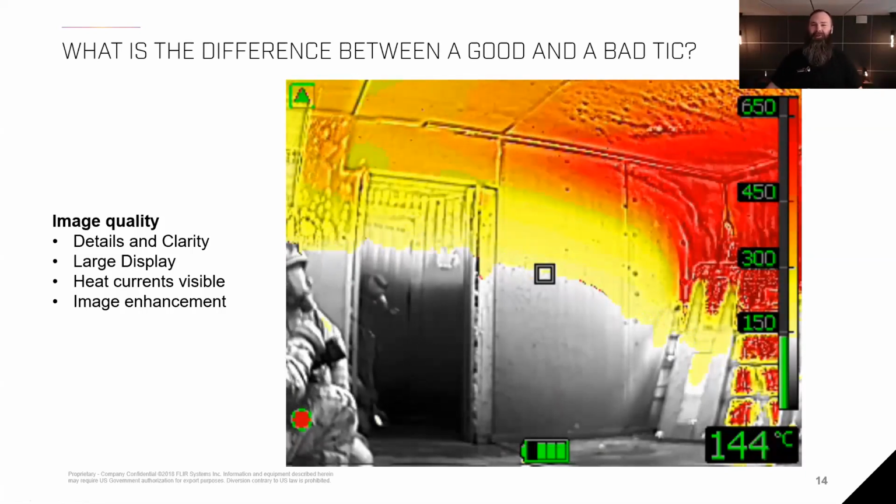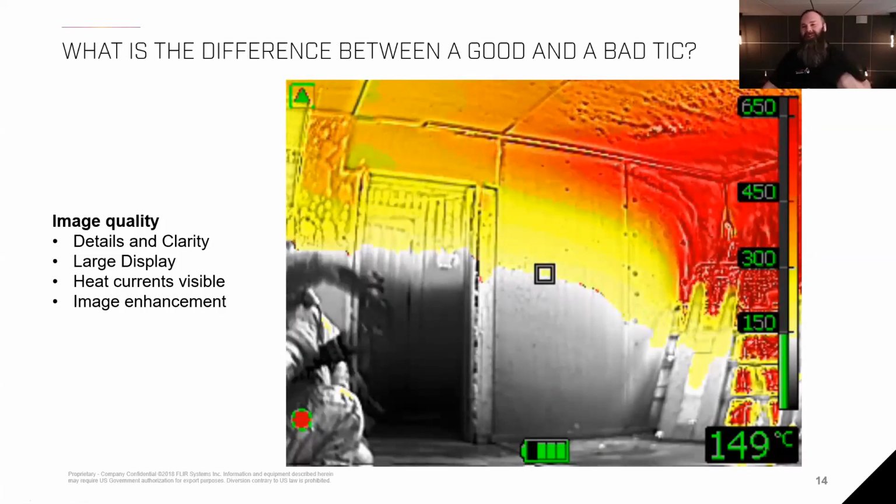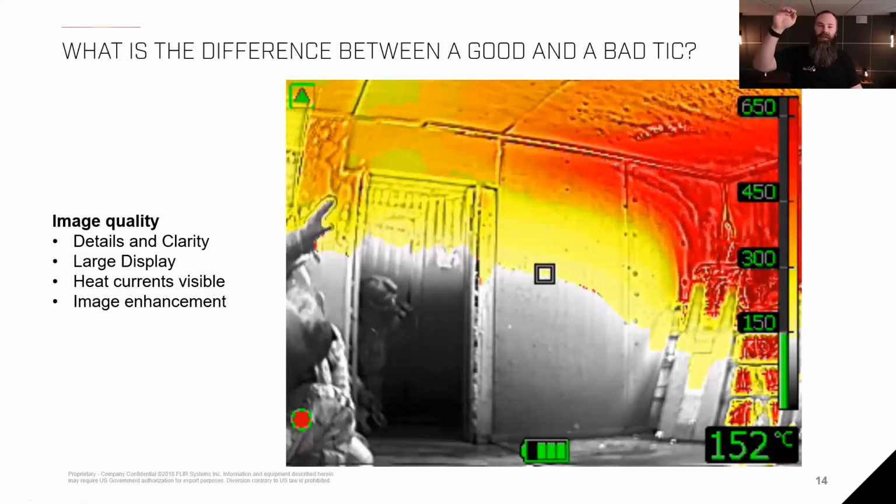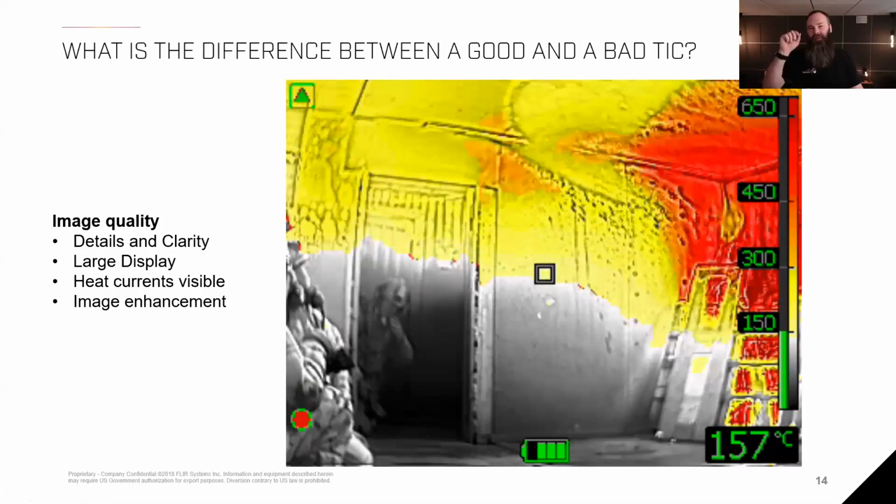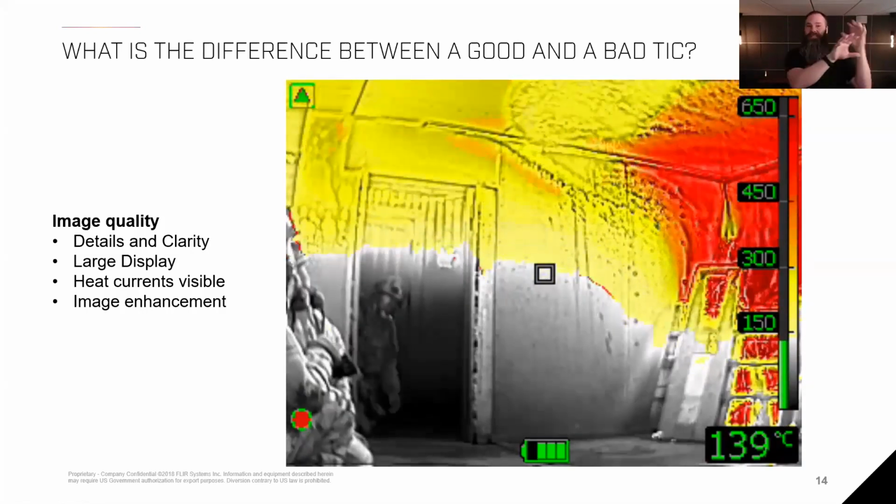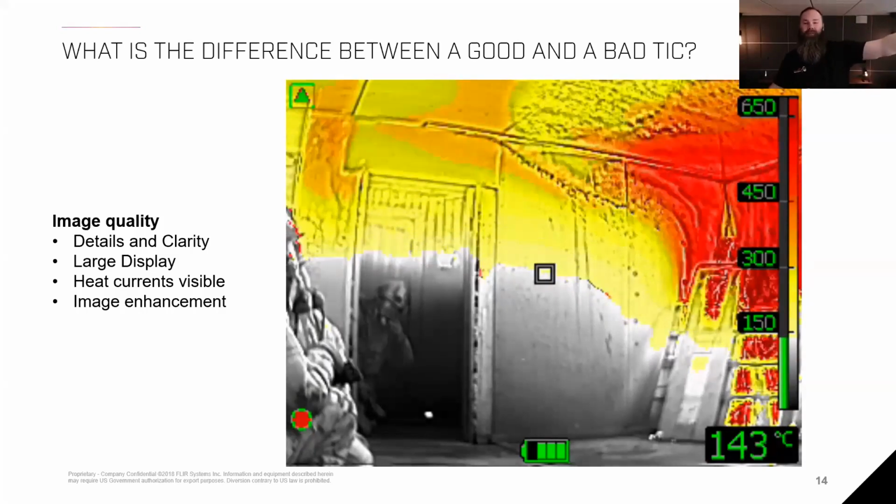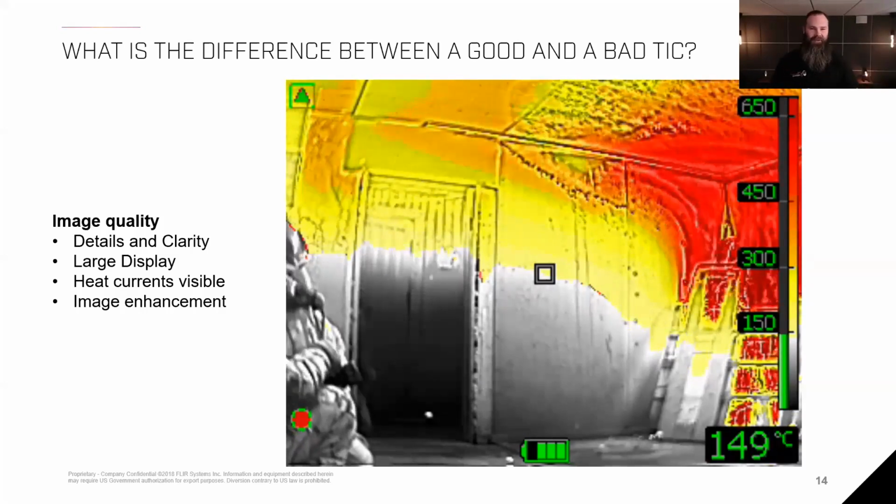What is all your programs doing, Christian? I have no idea. But again, if you look at this picture, I can actually see exactly how that thermal layer is developing. Even though we have flames in that compartment, I can see a little bit through the flames, even though I see the heat of the flames. And I can see how the space looks behind the flames, and what I am actually placing my water at, for instance.